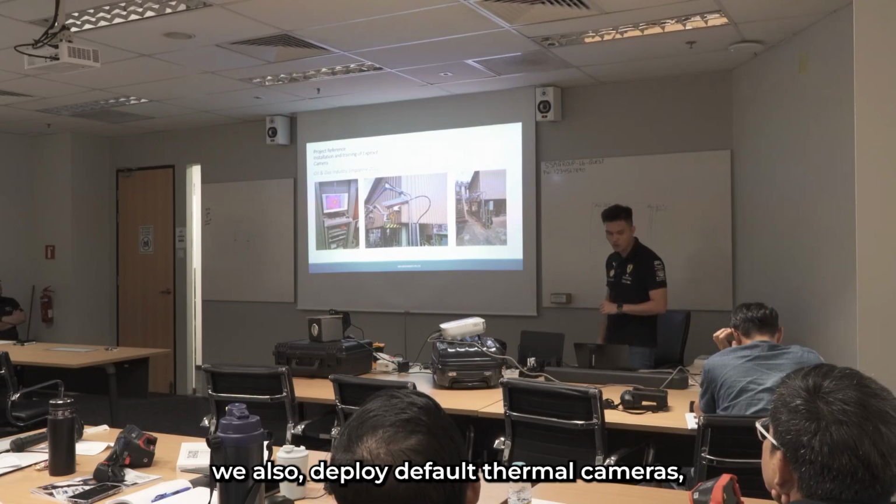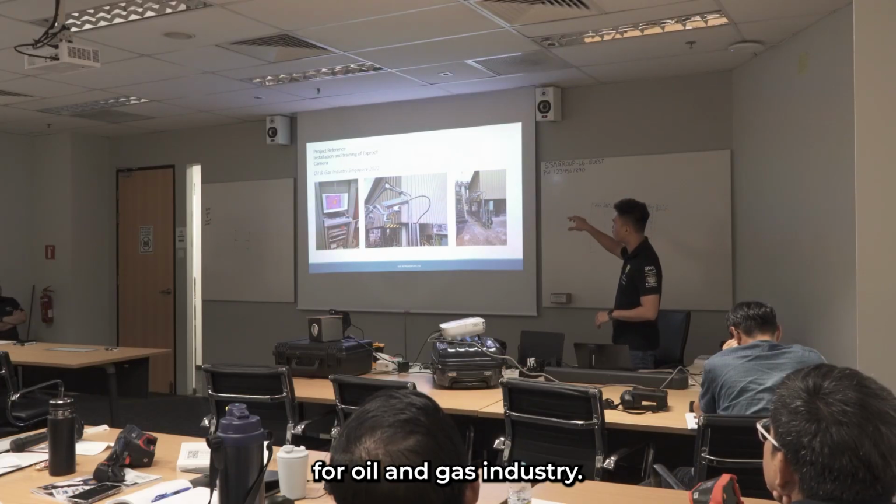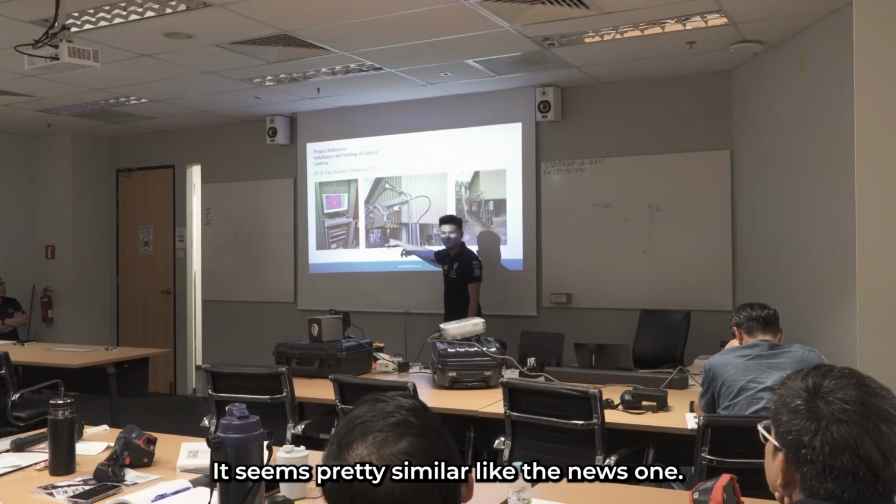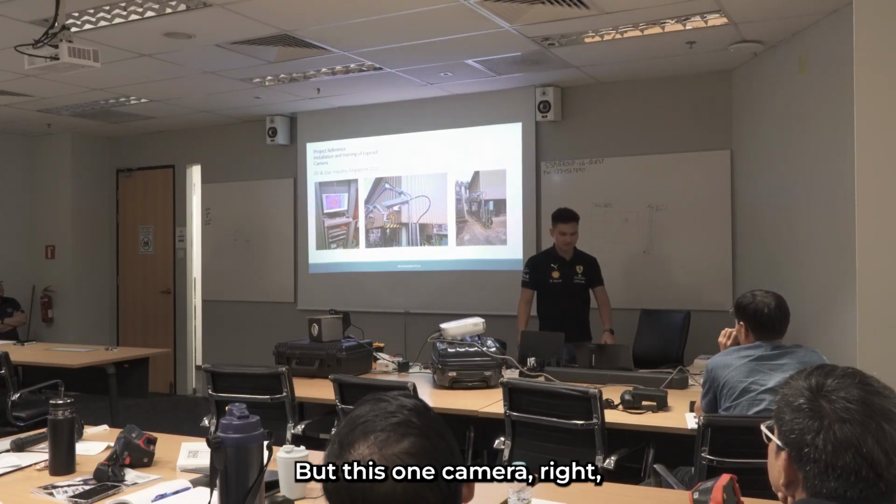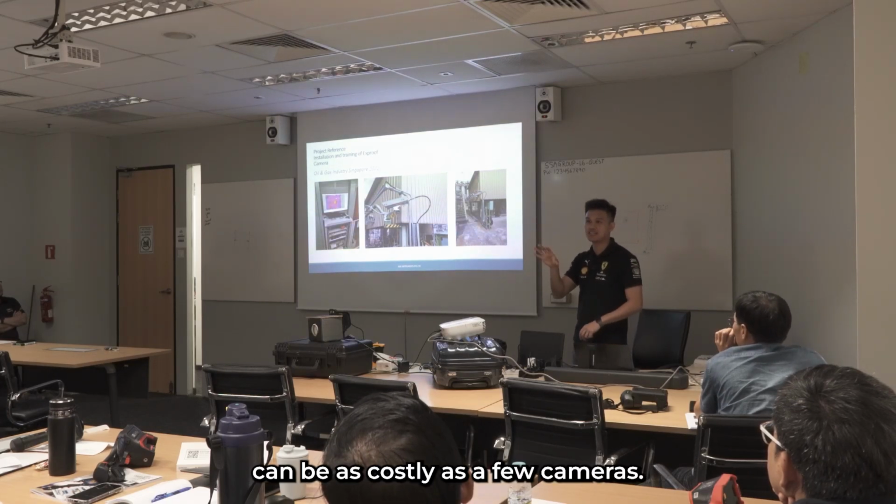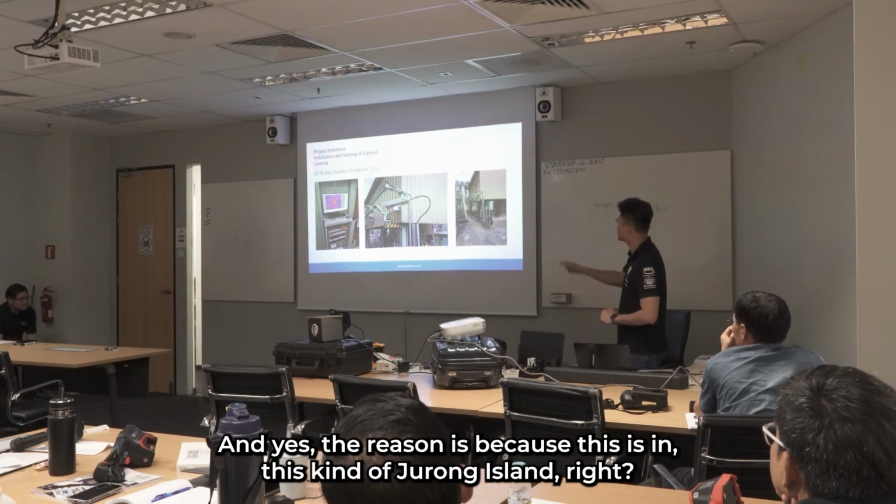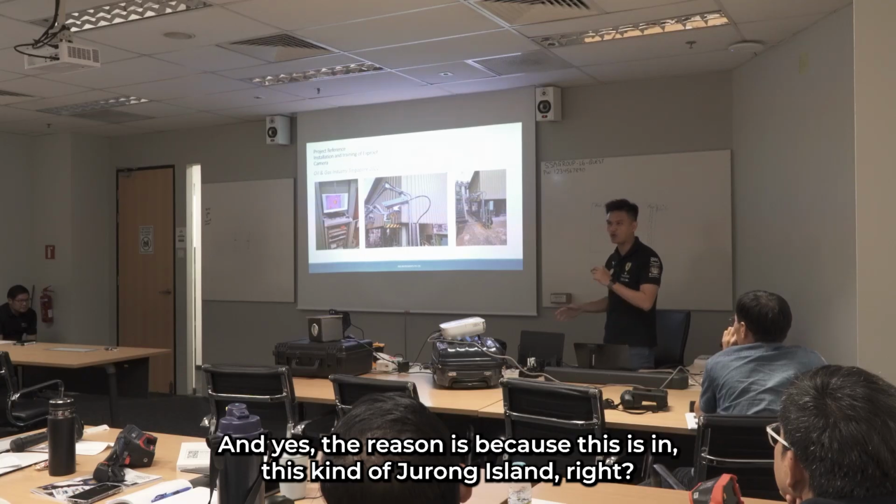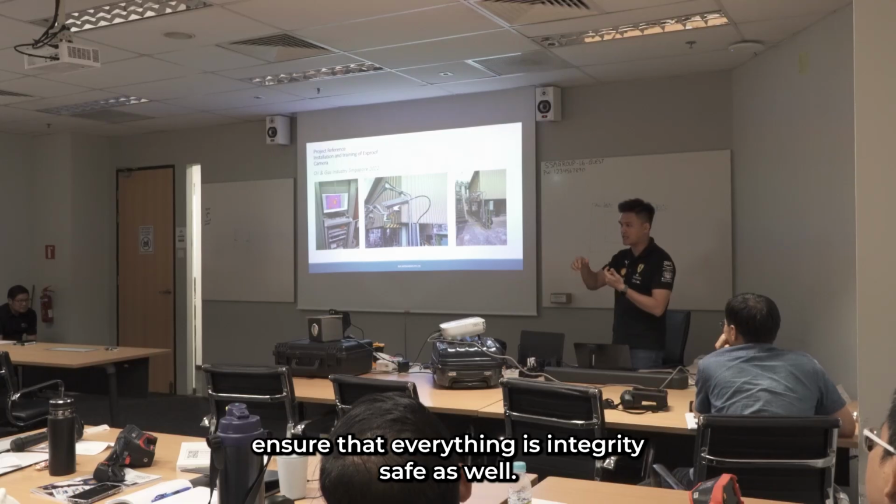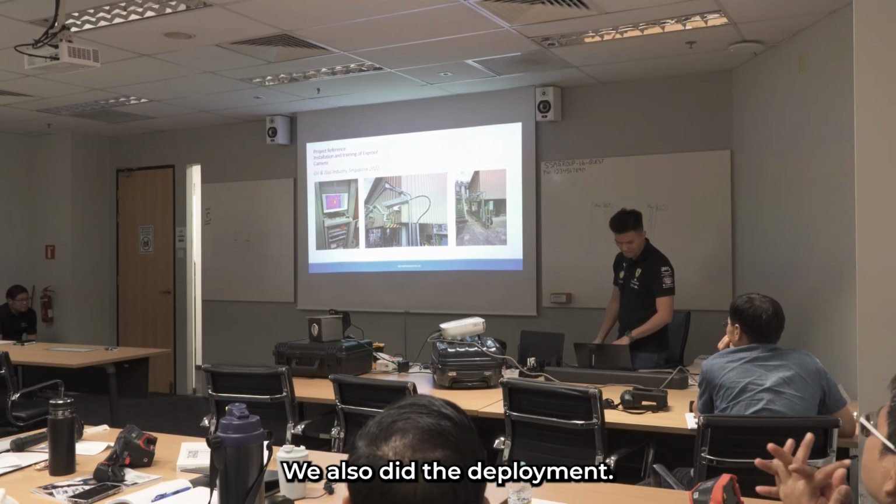Speaking of oil and gas, we also deploy thermal cameras for the oil and gas industry. You can see all of this setup. It seems pretty similar to the NUS one, but this one camera can be as costly as a few cameras that we deploy in NUS. The reason is because this is on Jurong Island. It requires this kind of PE to ensure that everything is explosion-proof and intrinsically safe as well. We also did a deployment.